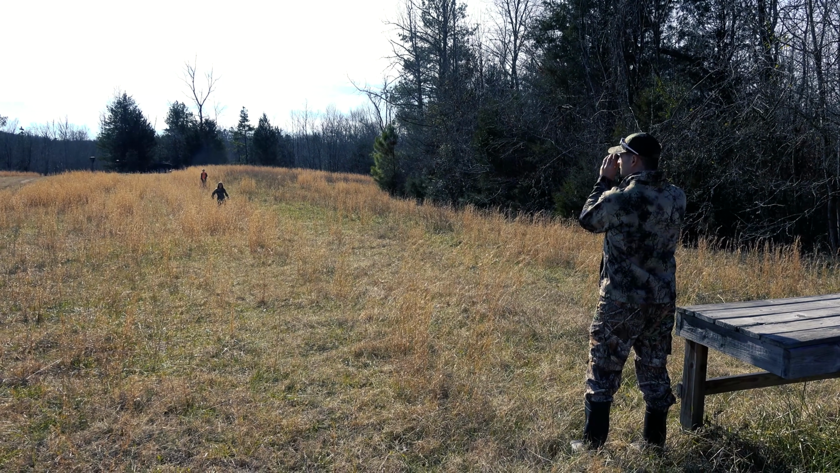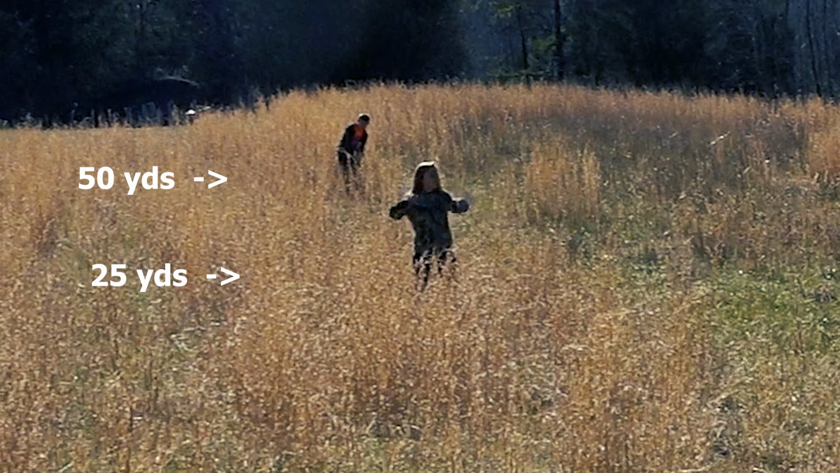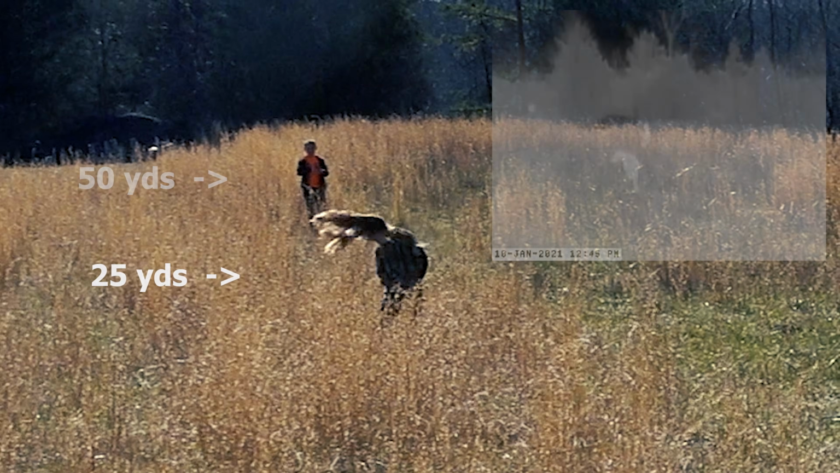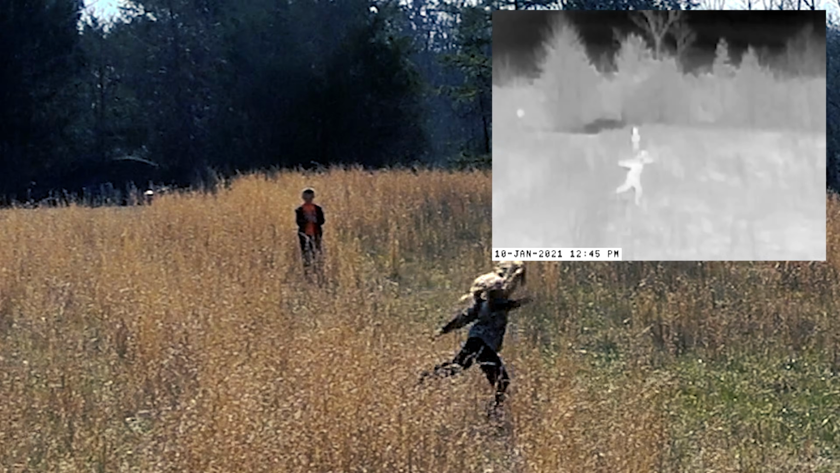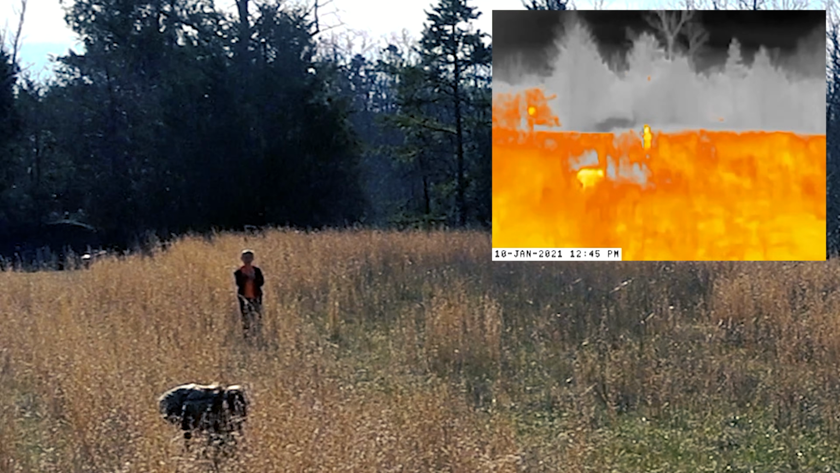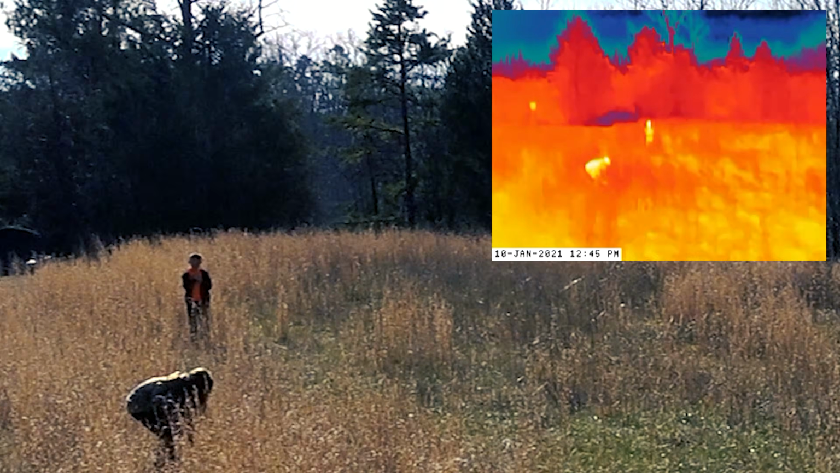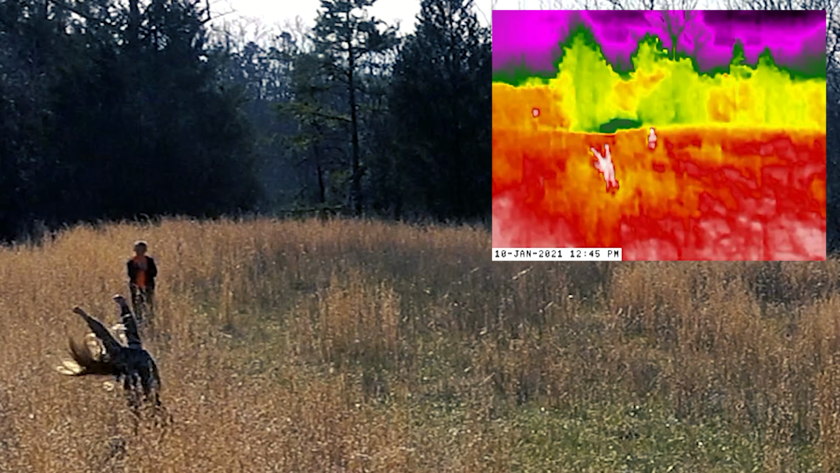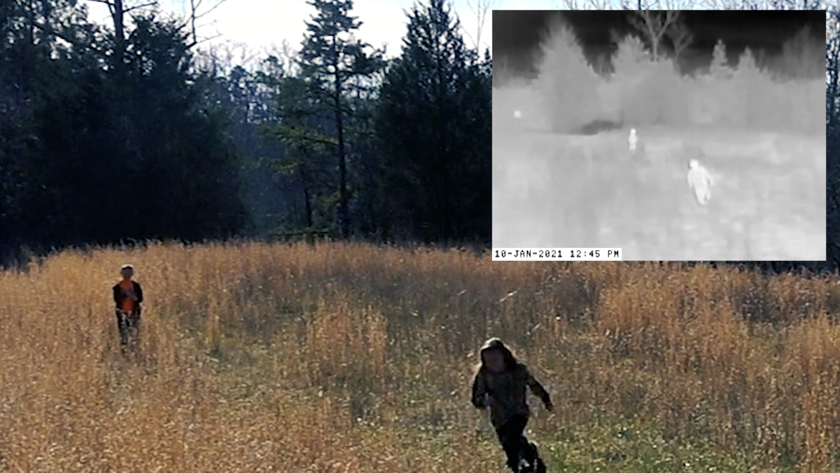So we'll do a quick demonstration at various distances just to show you the level of detail available on the SCOUT TK using my kids. Here at 25 and 50 yards, and I'll cycle through the color palettes just to show you the level of detail available. You can see my daughter being crazy, running around, but even at 50 yards, my son standing back there, you can see his shoulders, you can make out his head, you can still see a fairly decent level of detail. And you can imagine if this was wild game, you could easily tell what it was that you were looking at.